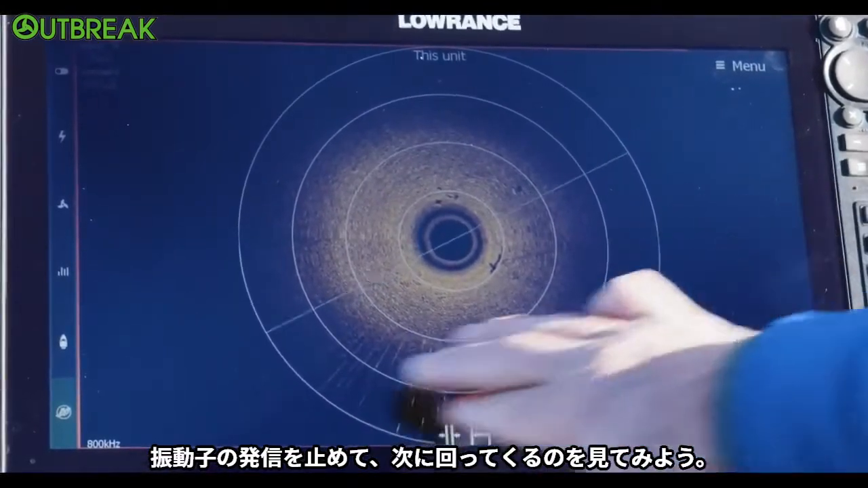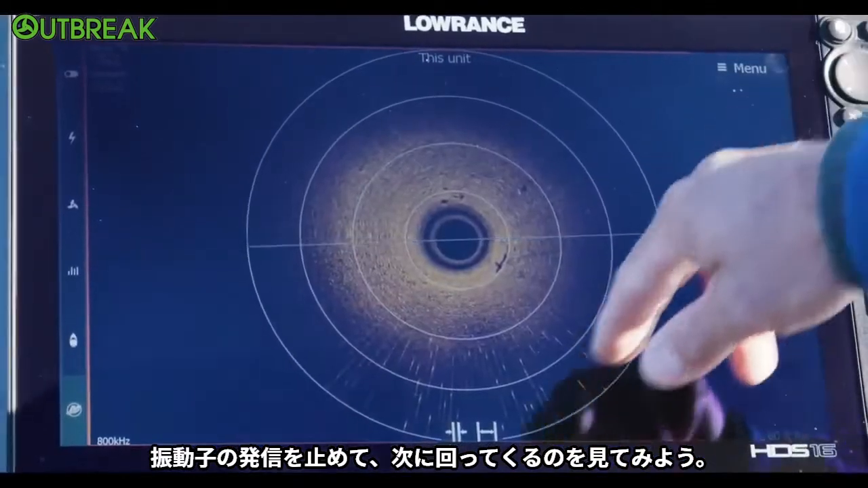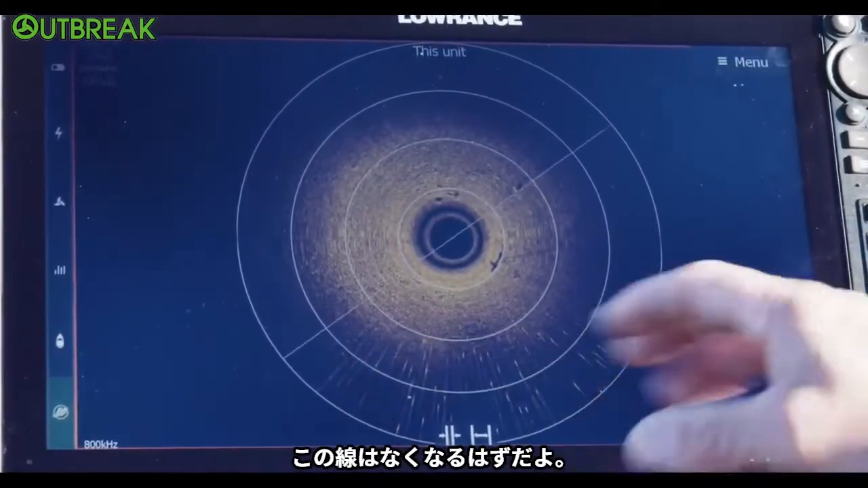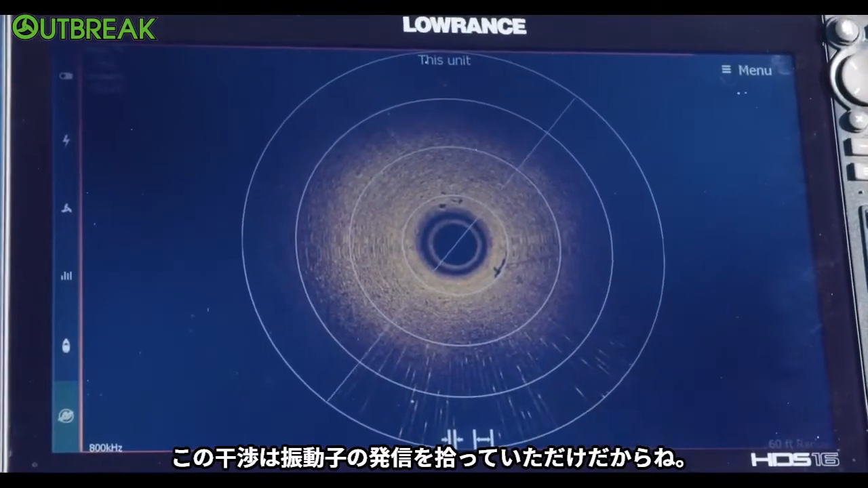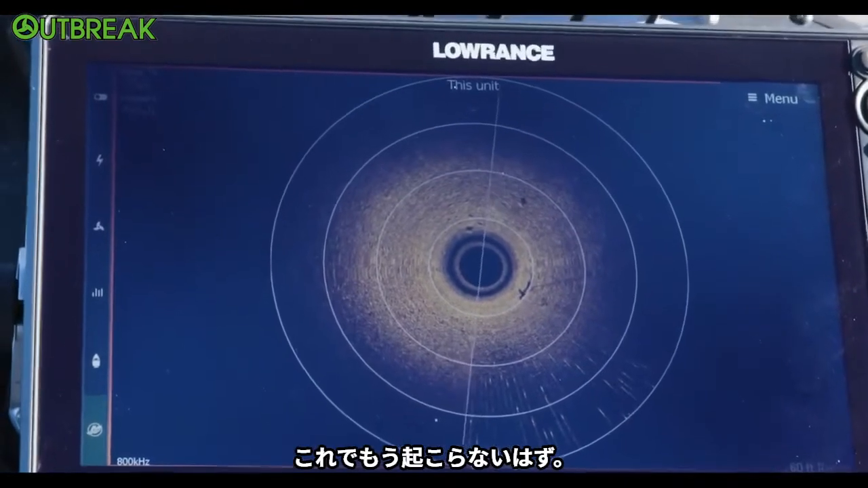Now, if I was to put that in stop mode or stop sonar, you'll see this next time when it comes around. I think Jacob's just got it shut off. This is all going to be taken away, that interference in the back. It just picks up that pinging also, is just how accurate that is. But you can see, like right now, we don't have any of that happening.